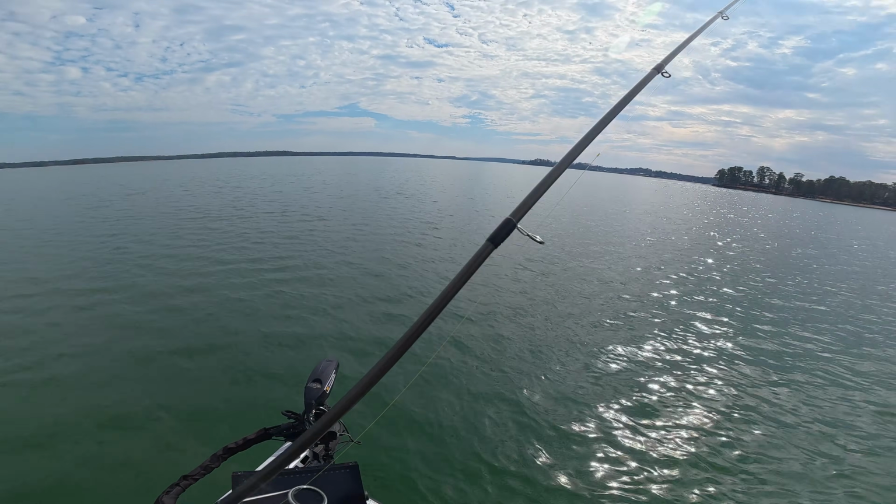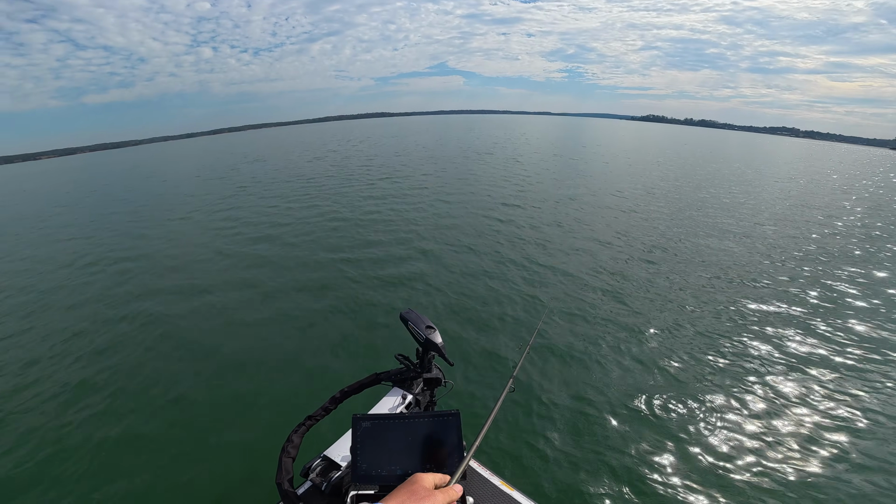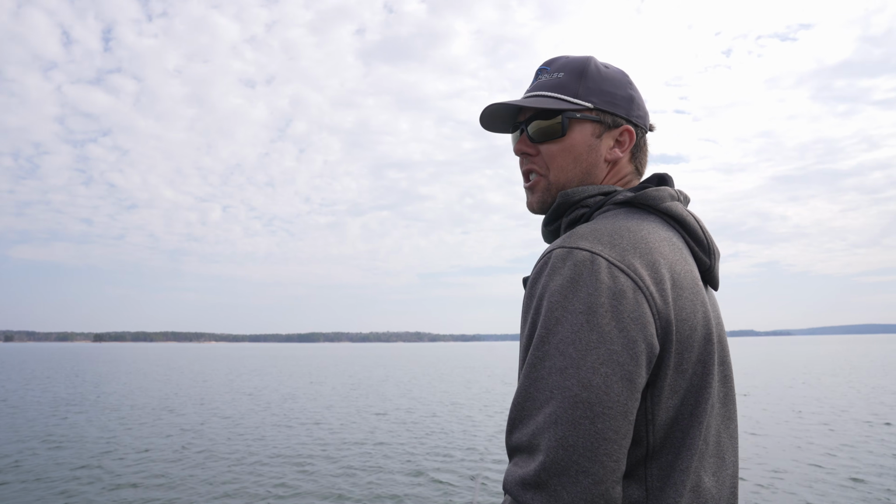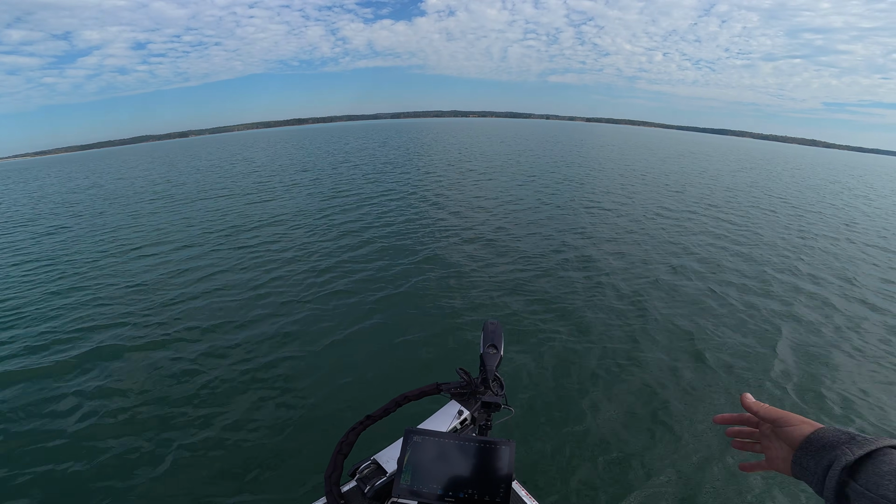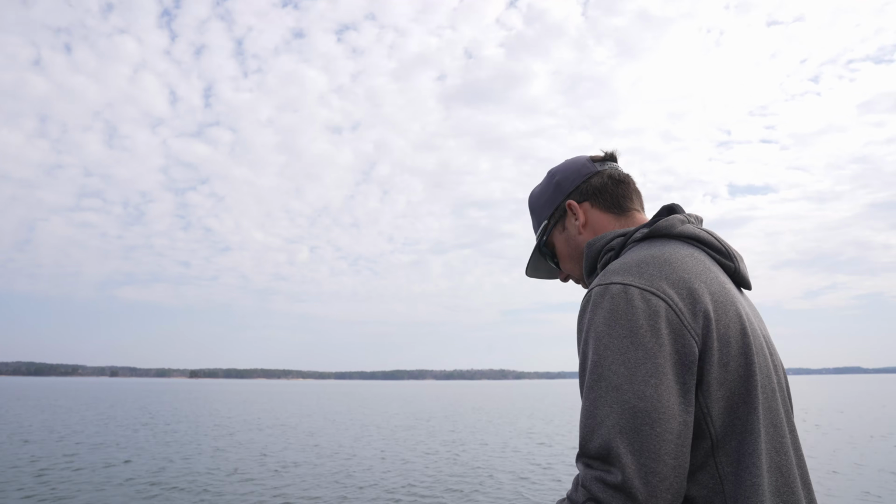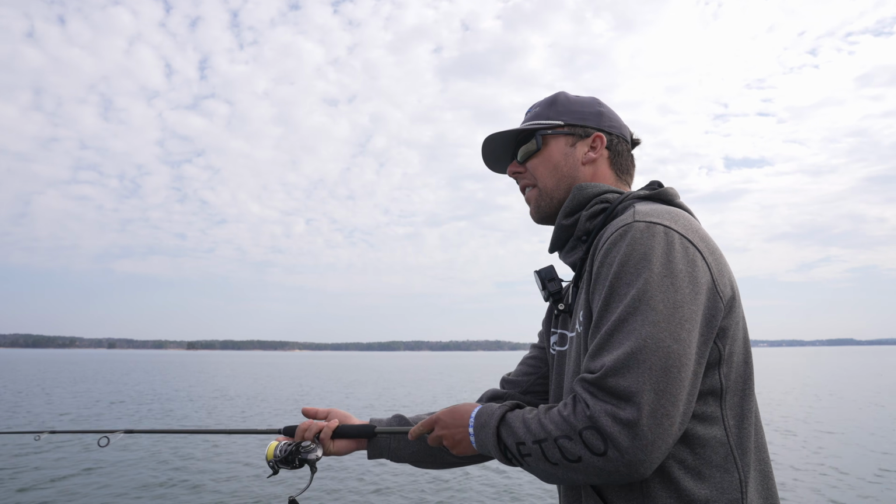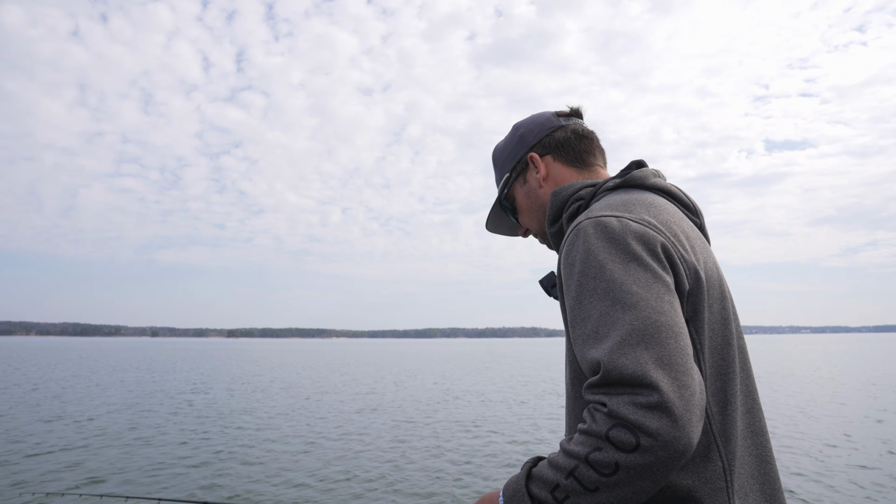I don't like this aspect. I never have been good at it. I think it's monotonous and boring. If we had scope at Guntersville, you could be scoping deeper grass, docks. When you're in the middle of the lake and every once in a while you run across one like that right there, I don't like it that much.